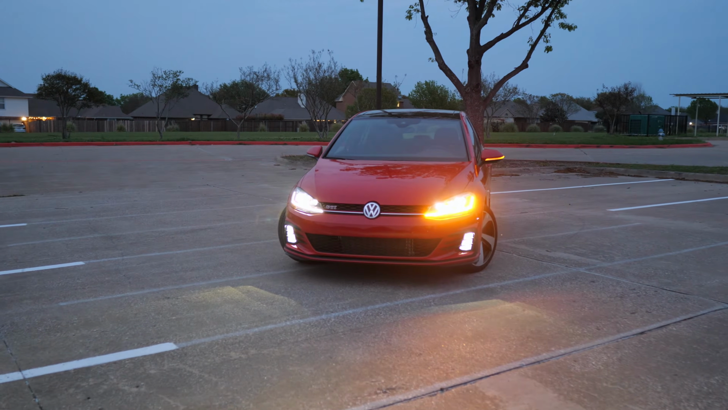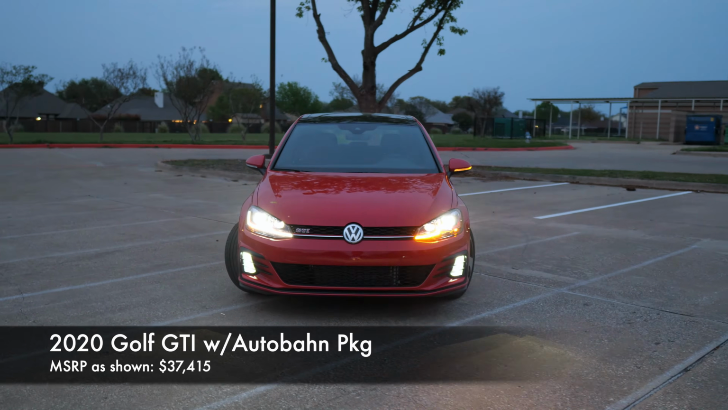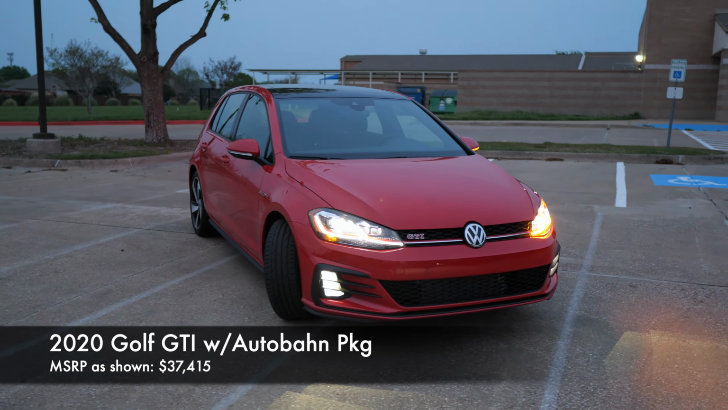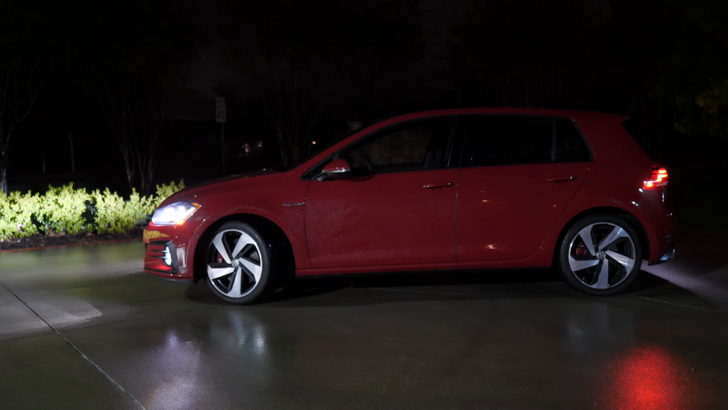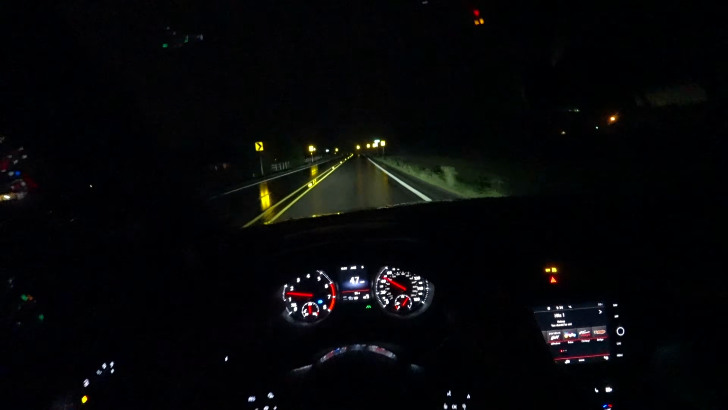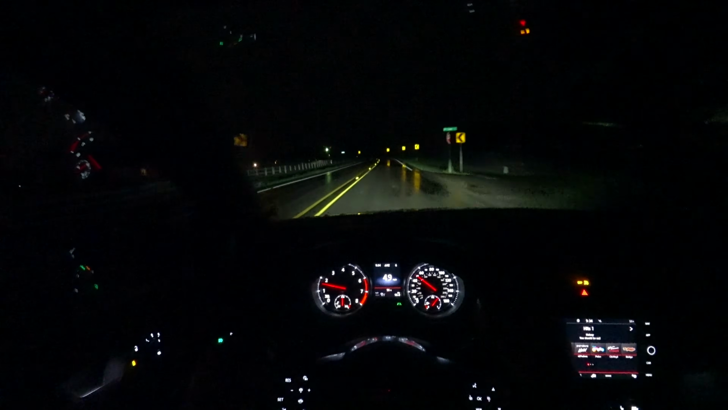Today we have the 2020 VW Golf GTI, and this is the Autobahn trim, the top trim level for this GTI. And I'm going to show you what it's like on the outside, these adaptive lights, check out the interior, and we're even going to go for a test drive and see just how well these headlights perform.